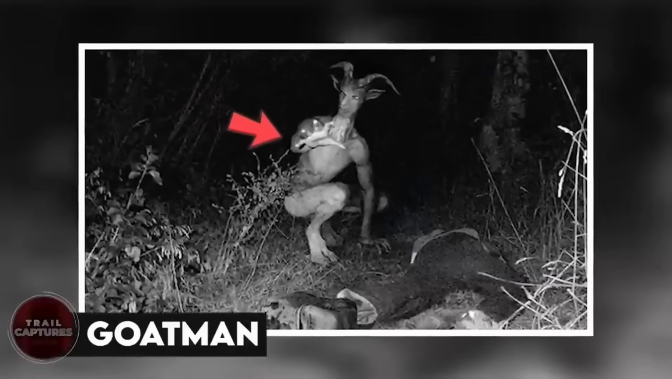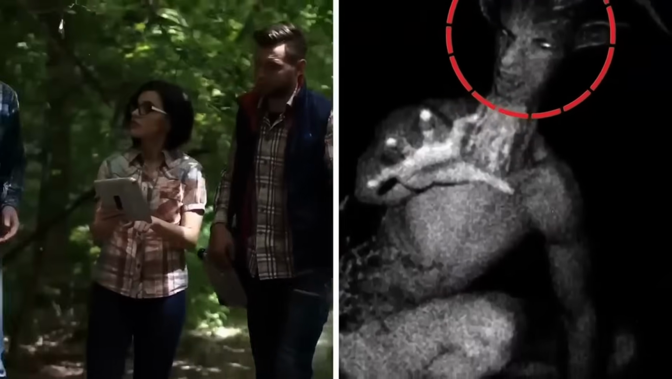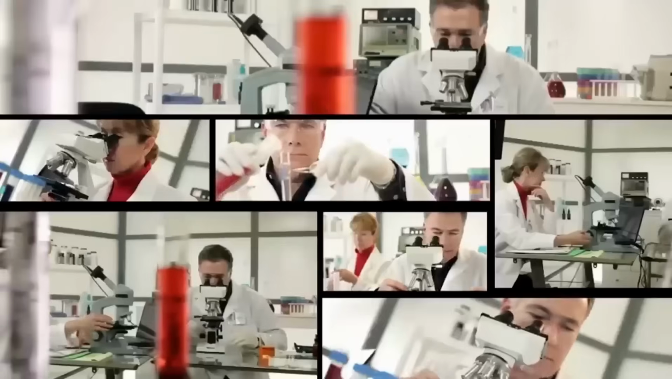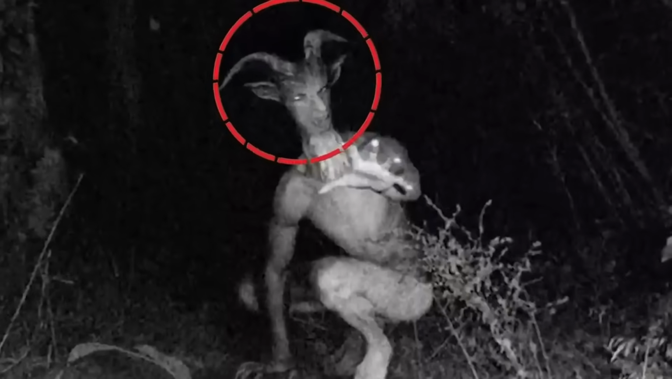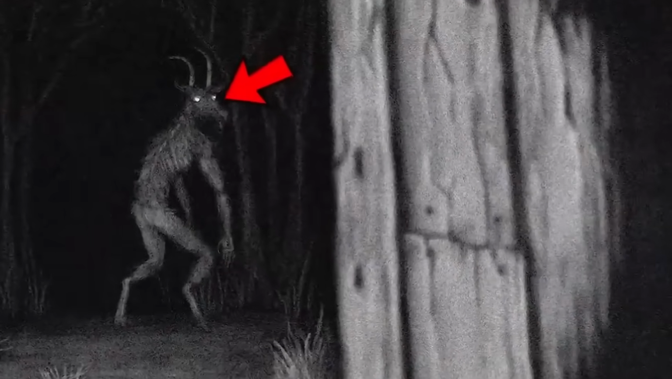Goatman. According to urban legend, Goatman is a creature resembling a goat-human hybrid. And, well, this picture captured by a trail cam shows exactly that. The legend has it that Goatman came from a DNA experiment done, and we did not really believe it until we saw this picture. Now, there is a chance that the goat might not just be a legend.